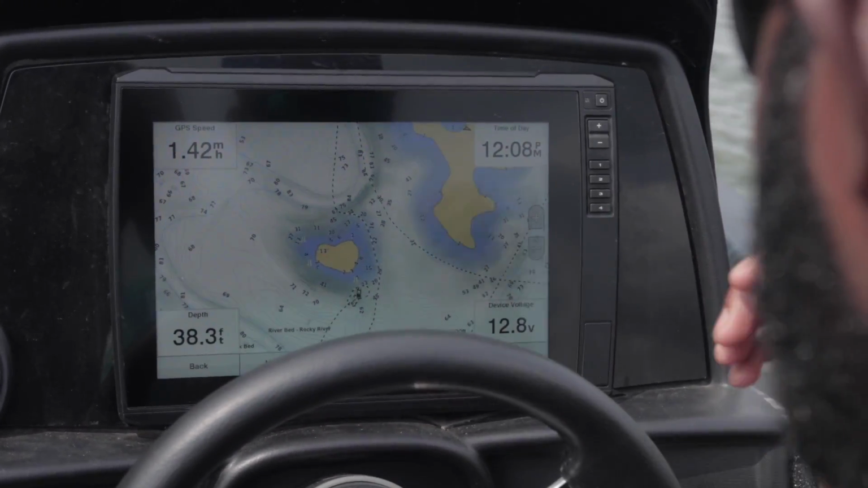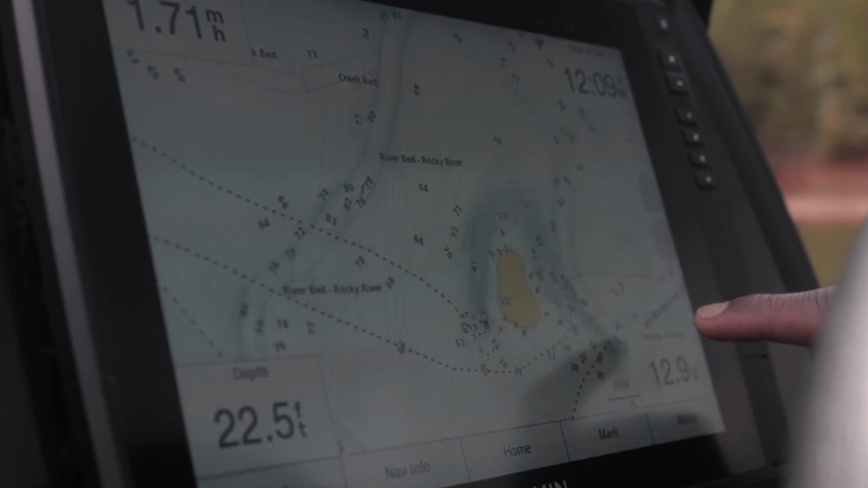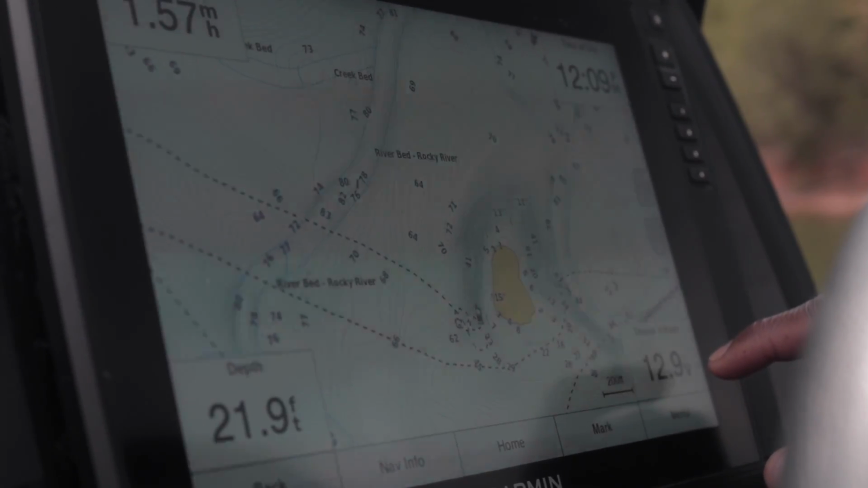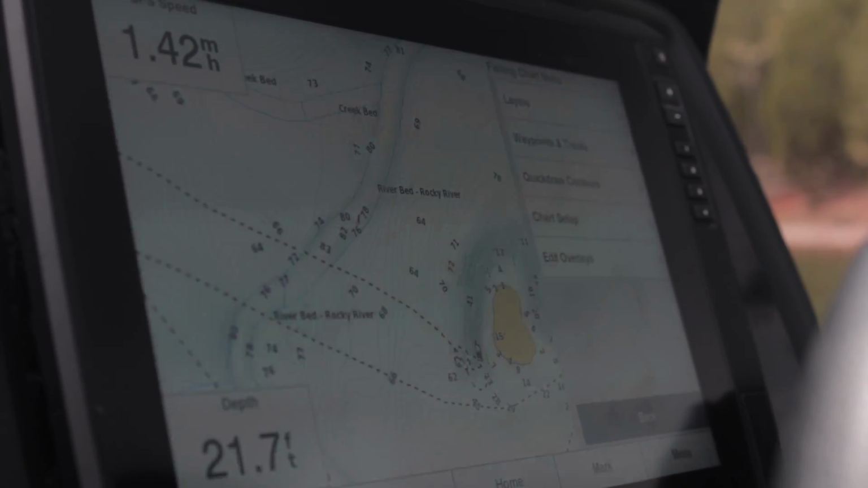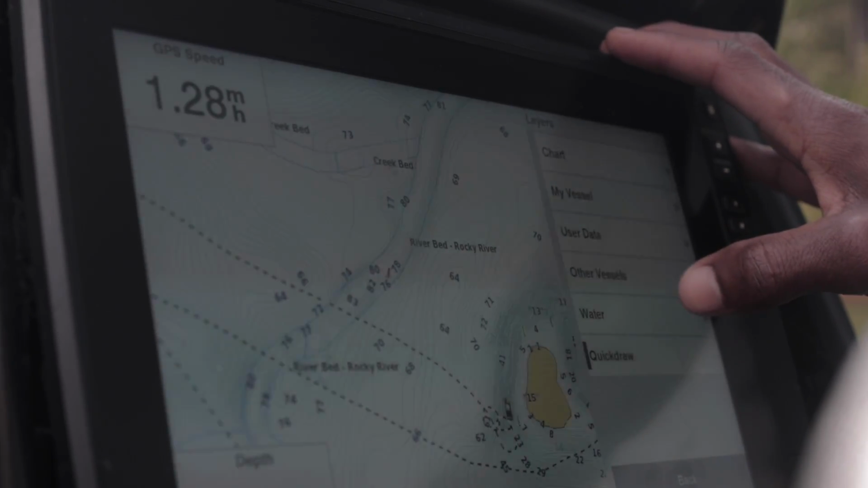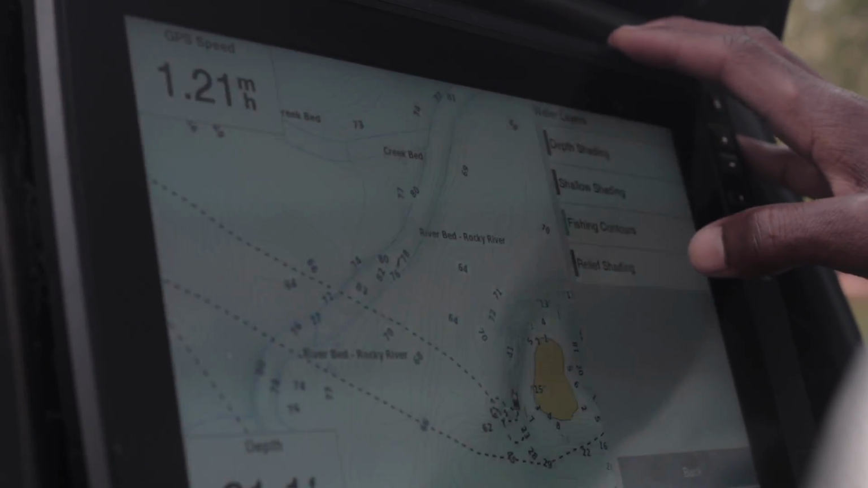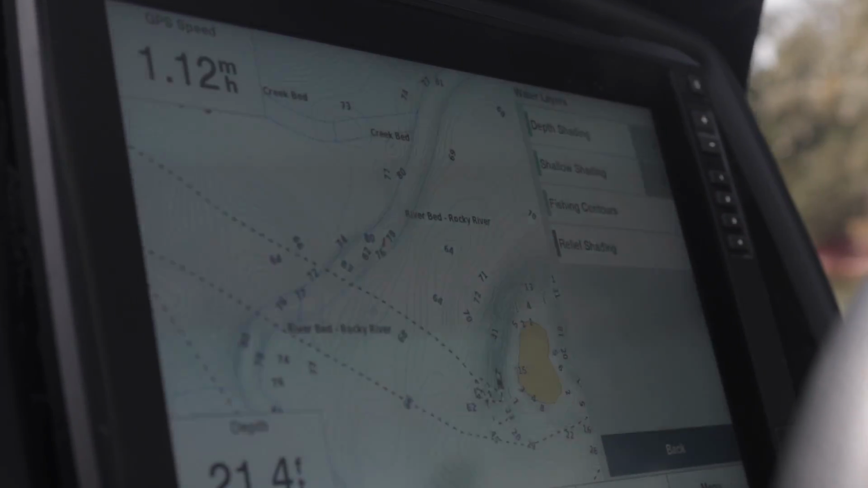So that's what I'm gonna do now. We're gonna be extremely efficient. That's the purpose of electronics. I'm gonna just shade in everything 20 to 25 foot. So what I'm gonna do on my Garmin here, I'm gonna go to the menu, then I'm going to go to layers, water, and then depth shading and shallow shading. I'm going to turn those on.